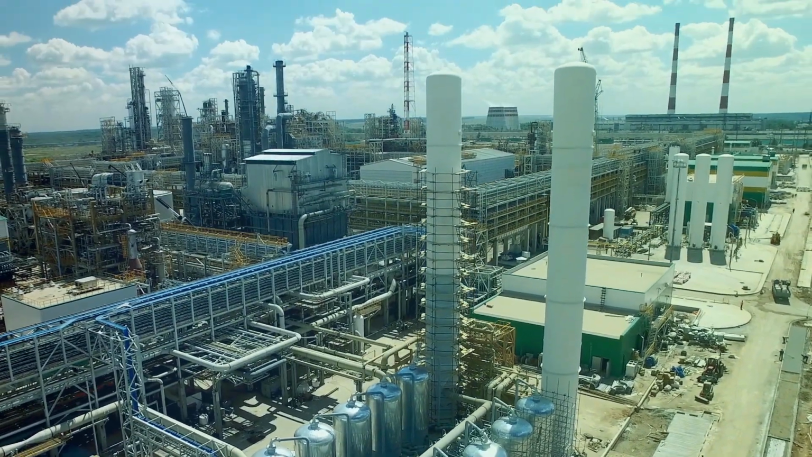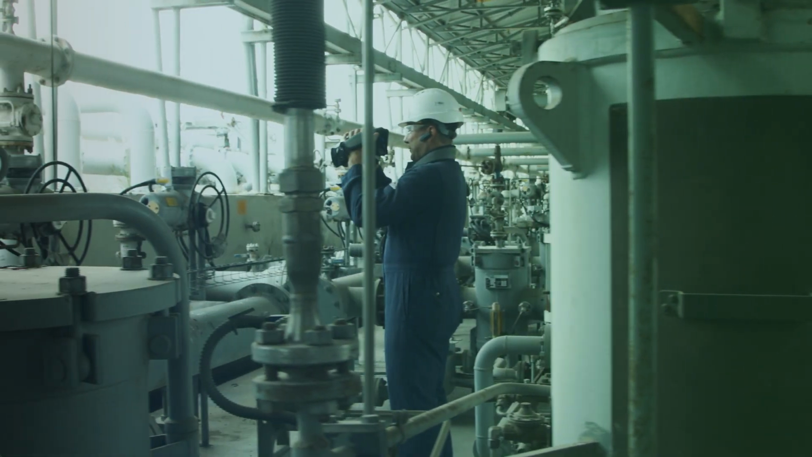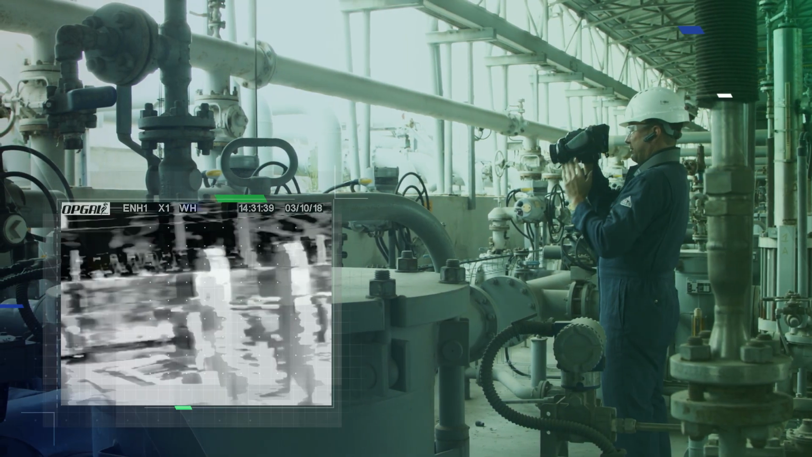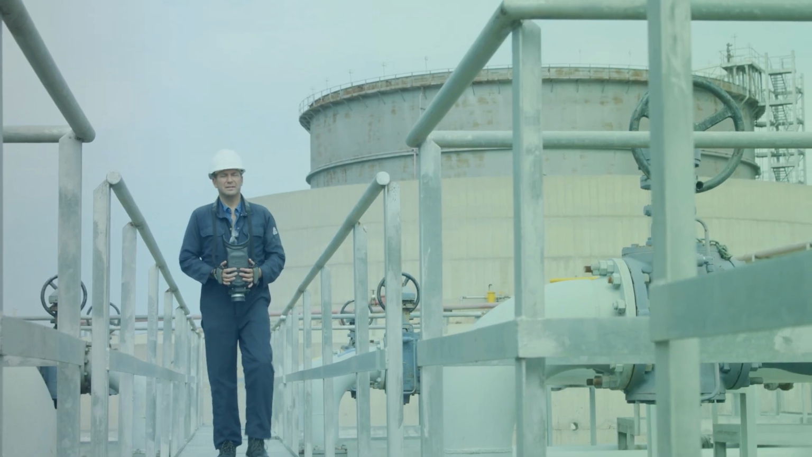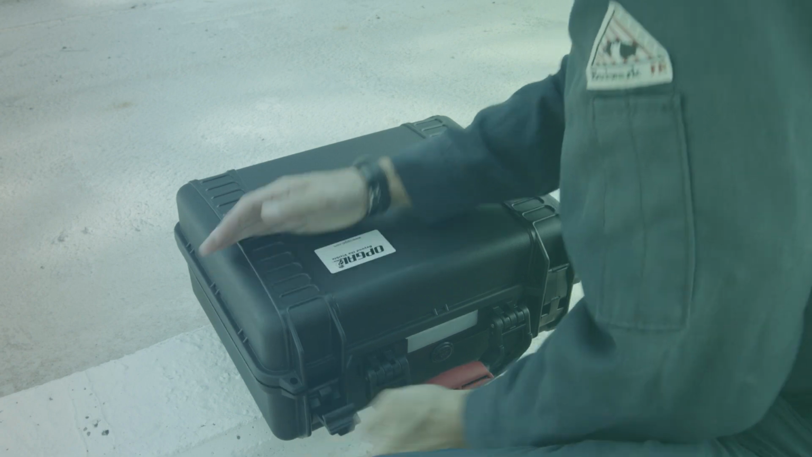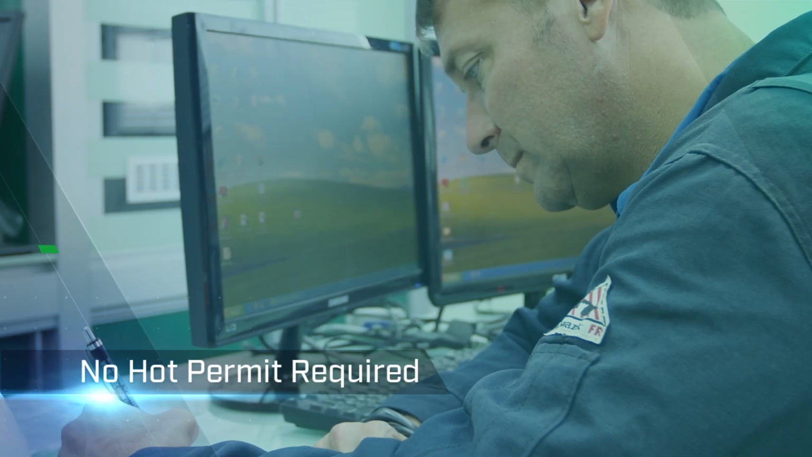Detecting industrial gas leaks is a crucial task. Optical gas imaging cameras became the technology of choice for detecting volatile organic compounds in the oil and gas industry. By visualizing gas leaks, OGI cameras help improve safety, increase operational efficiency, and protect the environment. Opgal's EyeCGas was the first OGI camera in the world designed and certified for hazardous locations.